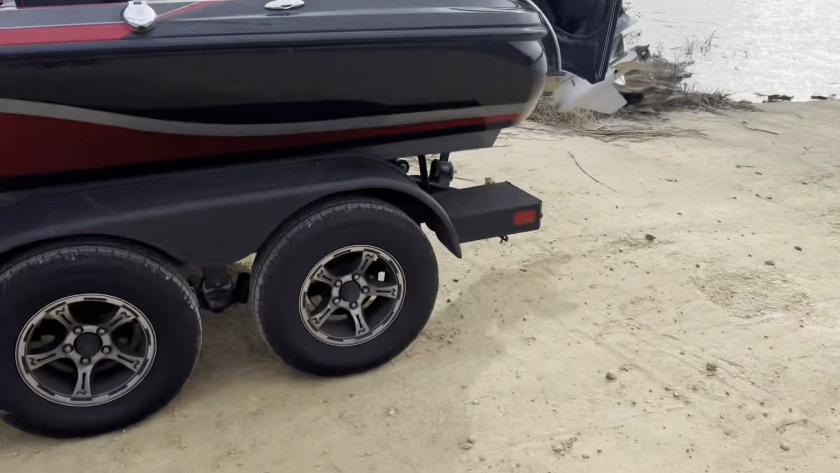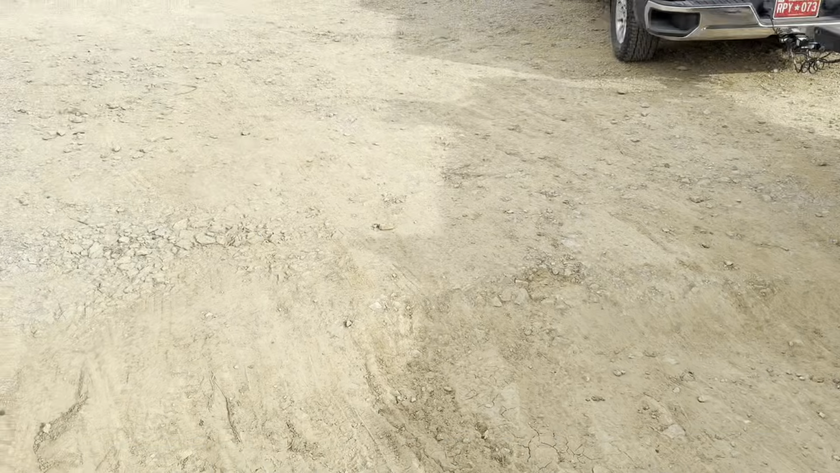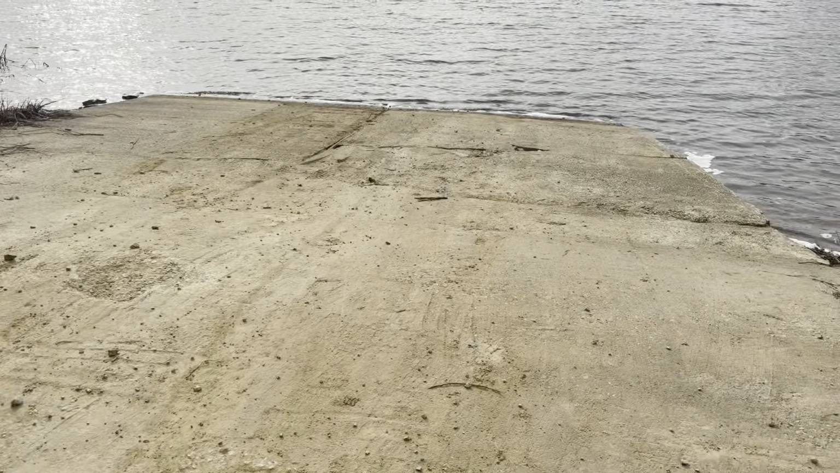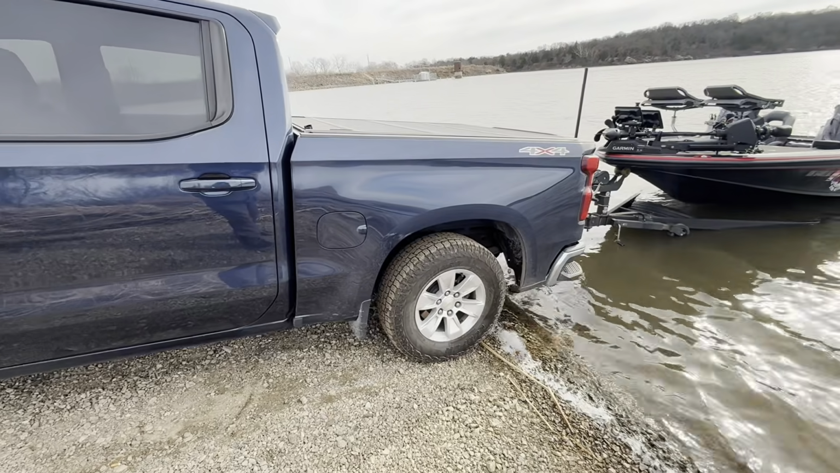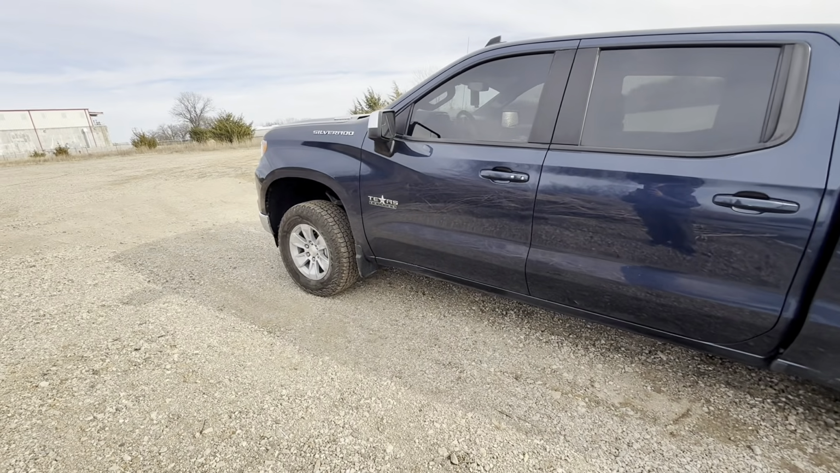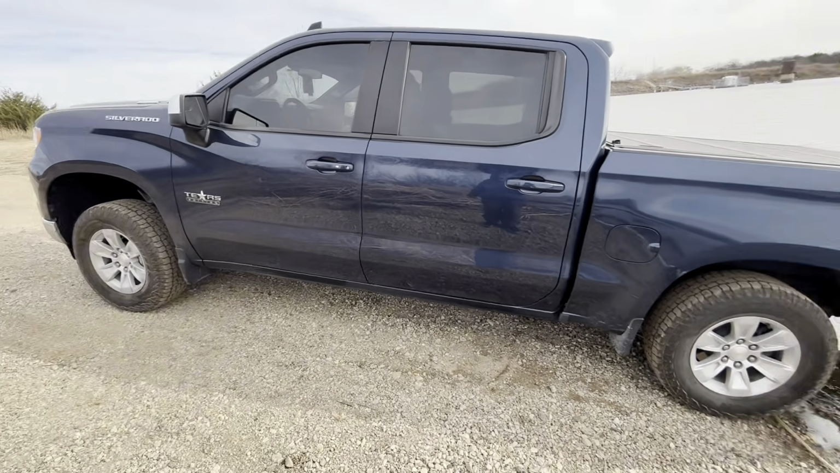Made it here at the ramp. Pretty off the beaten path, but we'll get the boat in the water and we'll go see if we can find some fishes. Well, thank goodness I got this half-ton Chevy with Duramax in it, because I needed a lot of torque and four-wheel drive.